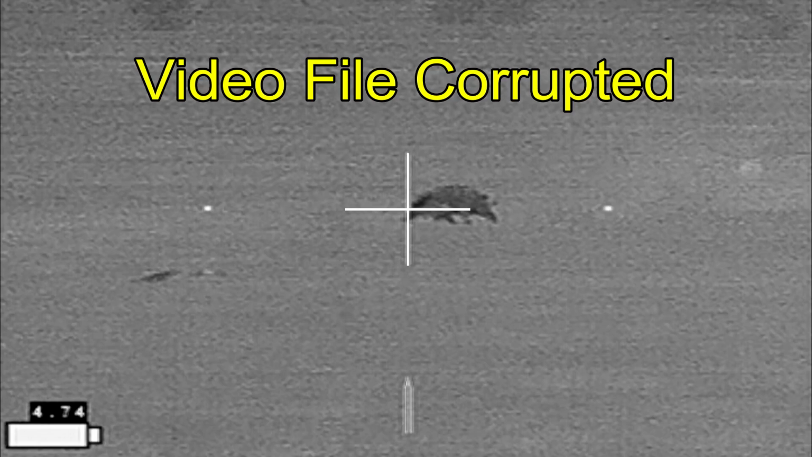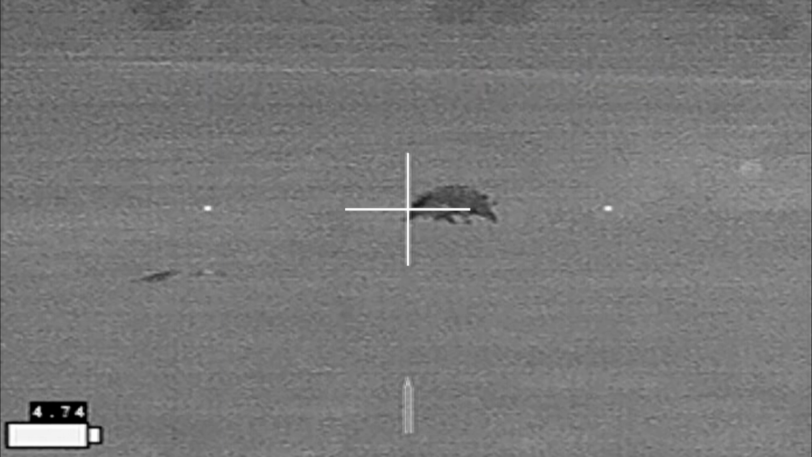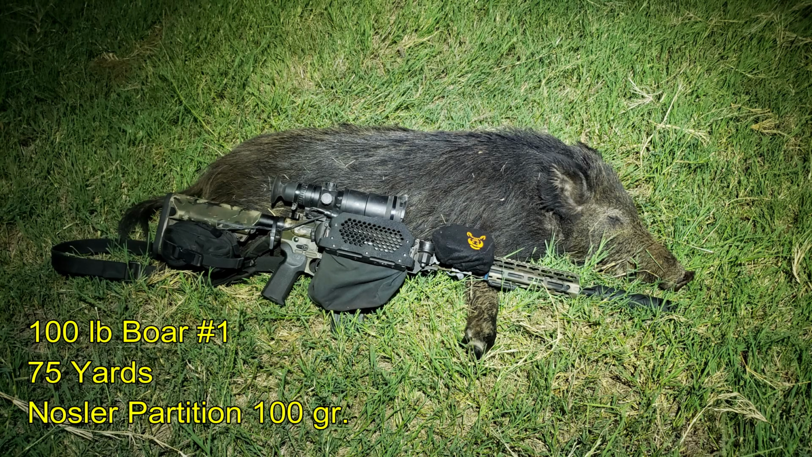I also drop a 4th hog out further in the distance. And on the video, all I have is this hog frozen in place as I'm about to shoot it again. So that does it for this video. The first hog down was a boar